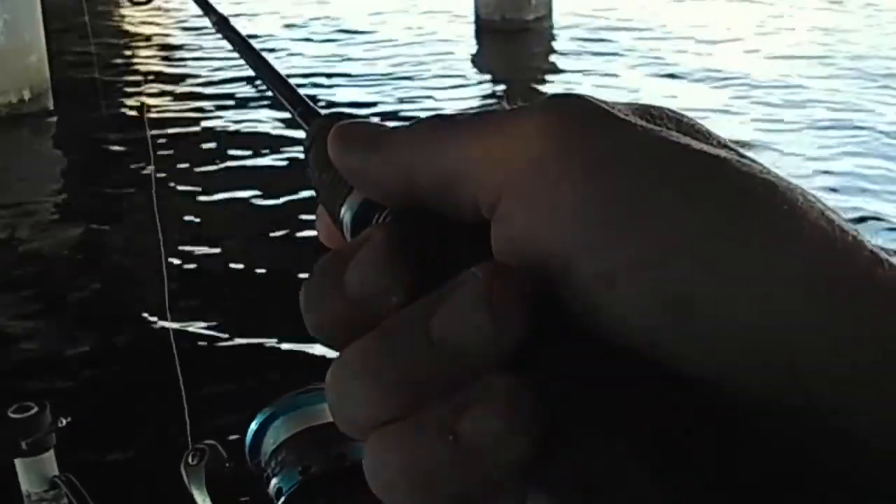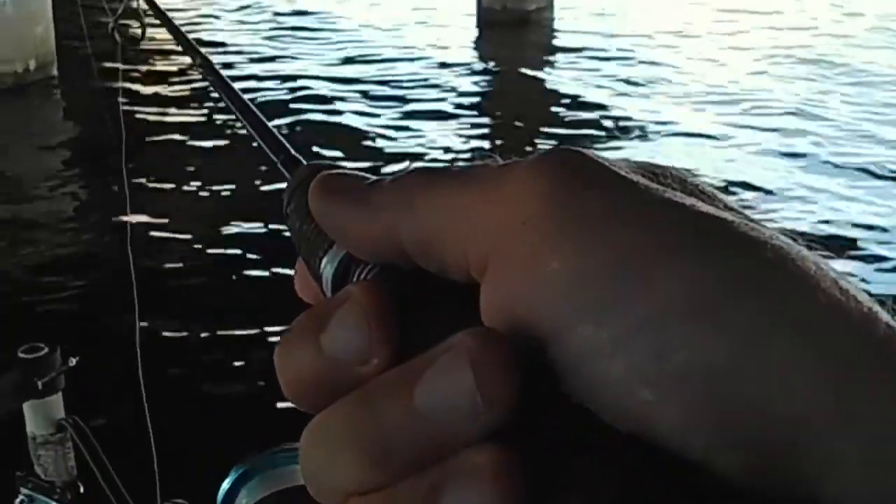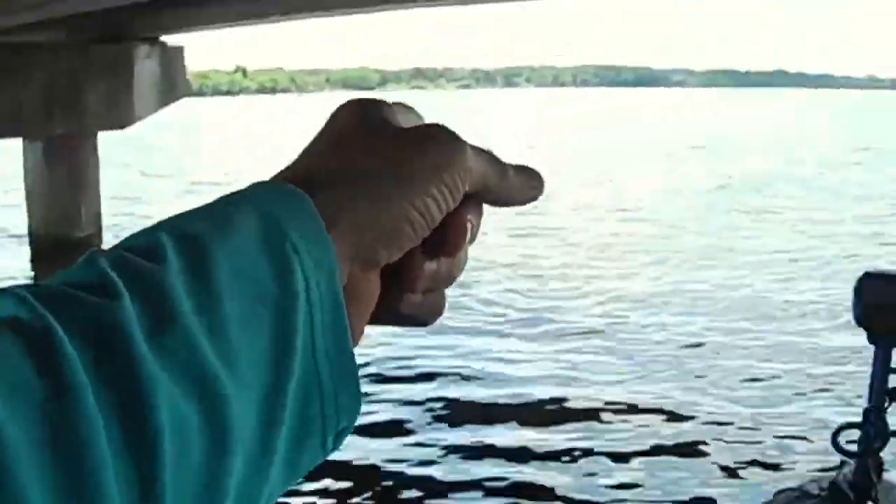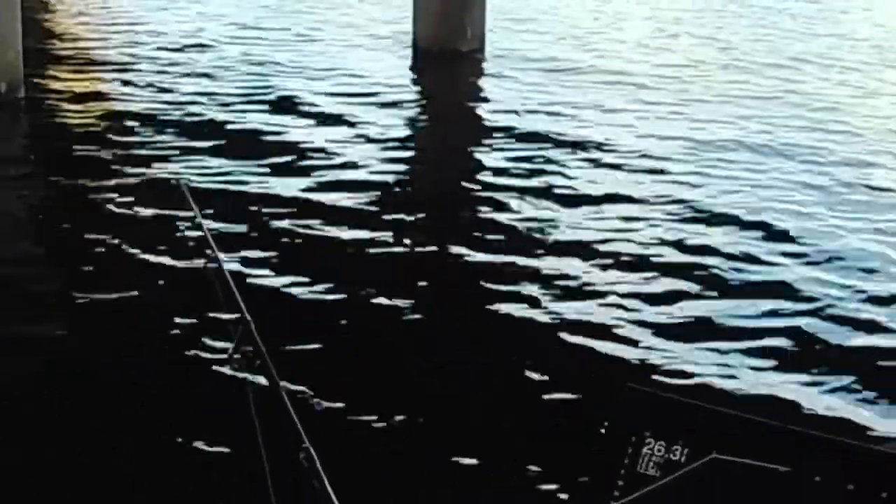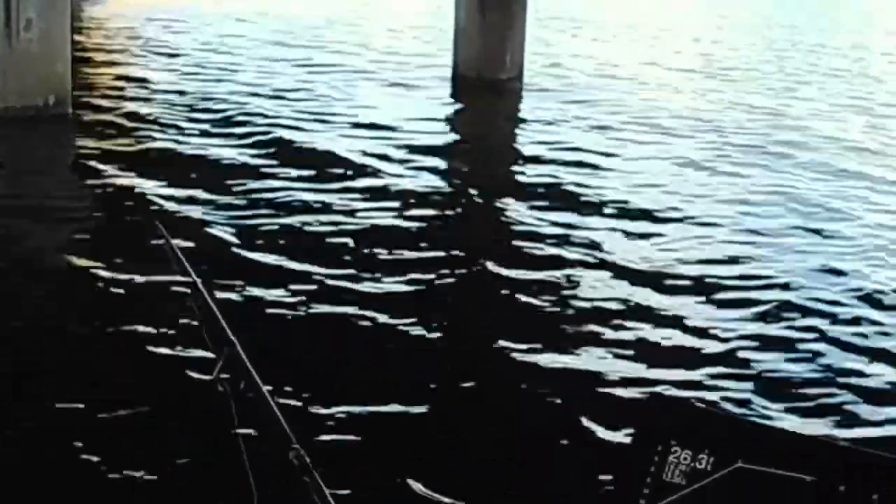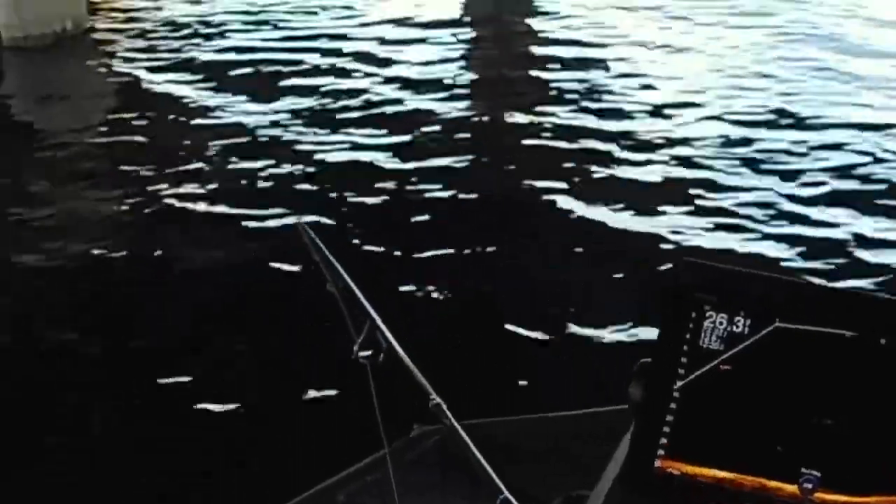We've got a bad current going that way. That tells me they're really pulling water, because the wind's blowing from this direction and my bait's going that direction. So they really got the gates open and they're pulling a lot of water. So we'll see if we can catch anything. It could make it kind of tough.